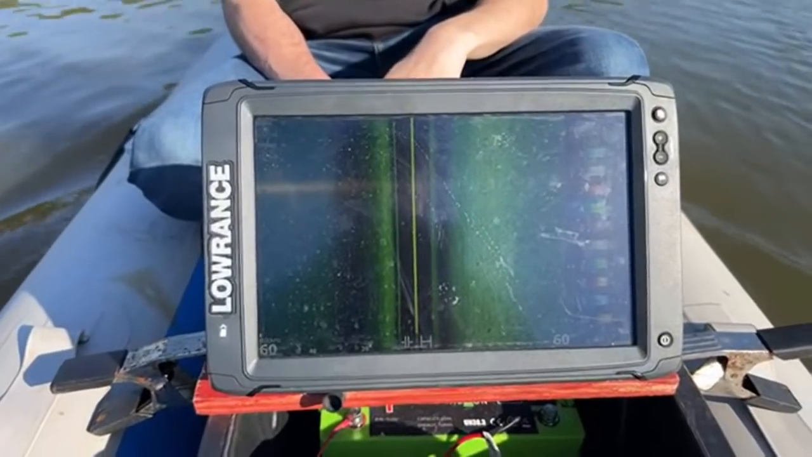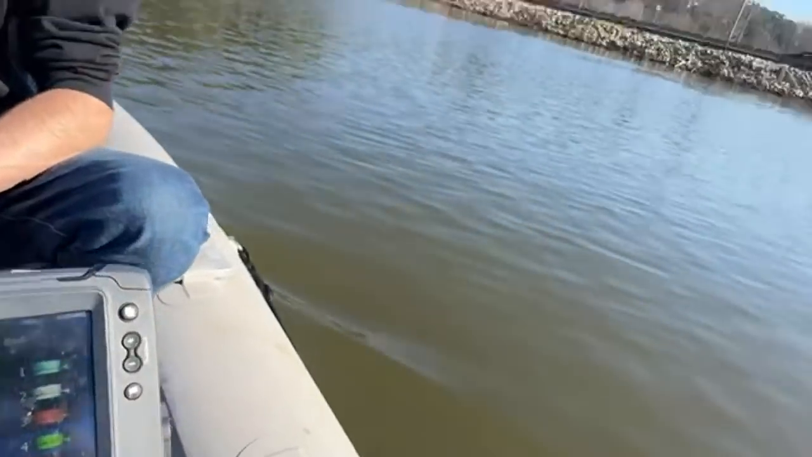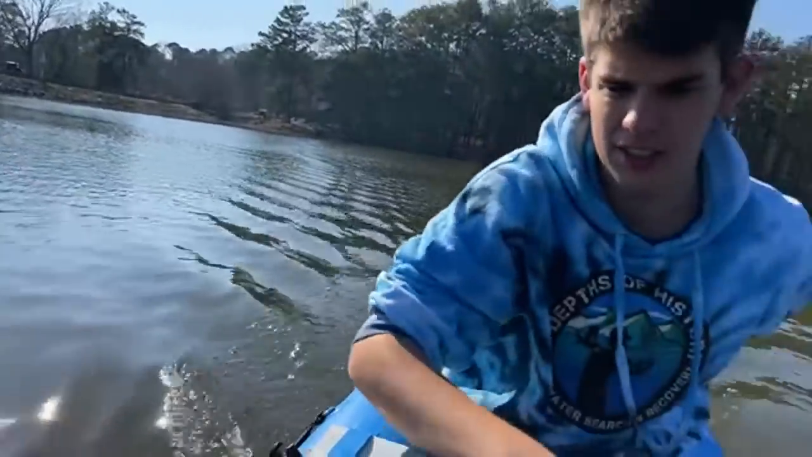Seven foot. Yep, we're reaching 7 foot. All right, I'm gonna keep going around this area. I'm gonna make like 2 more loops around here. If I don't see anything else, I think the spot's gonna be clear.